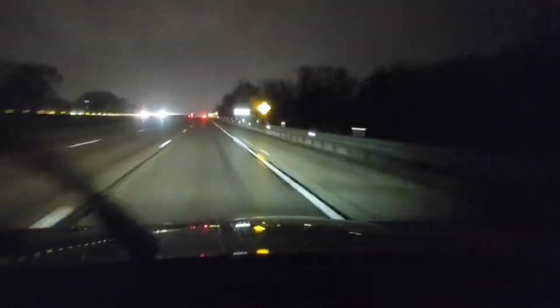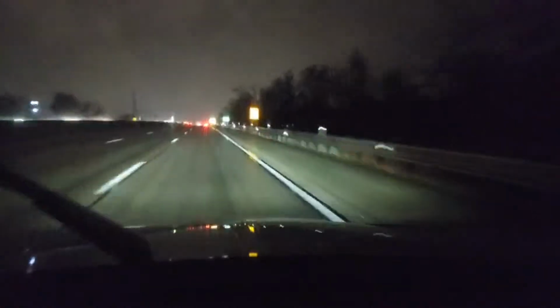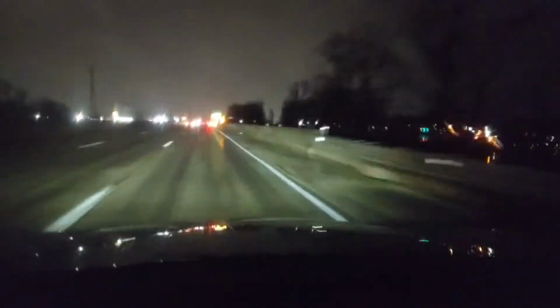We don't see a lot of younger drivers out here because they just don't have the experience. And being out at night, nothing ever comes good from that. Different type of people come out at night. Some of you know what I'm saying, and some of you don't.